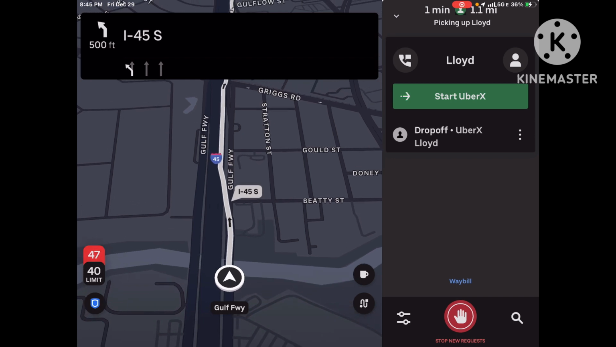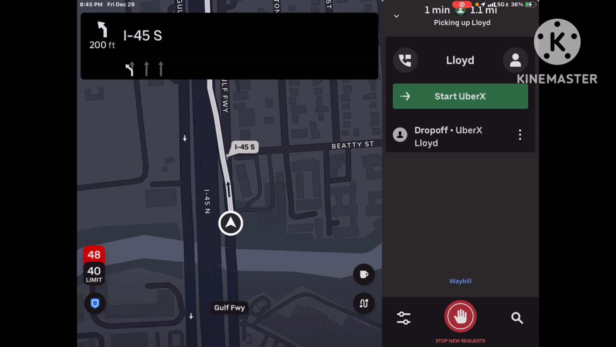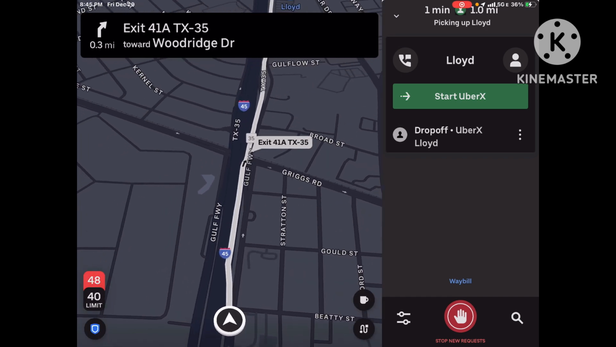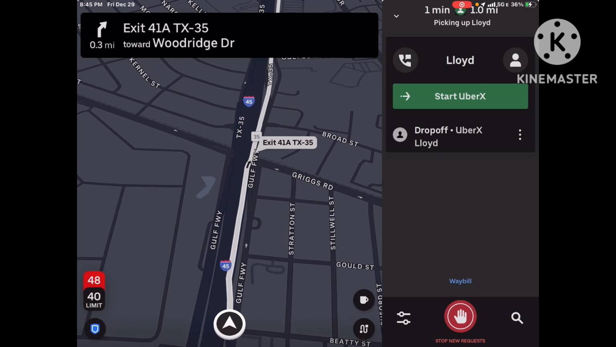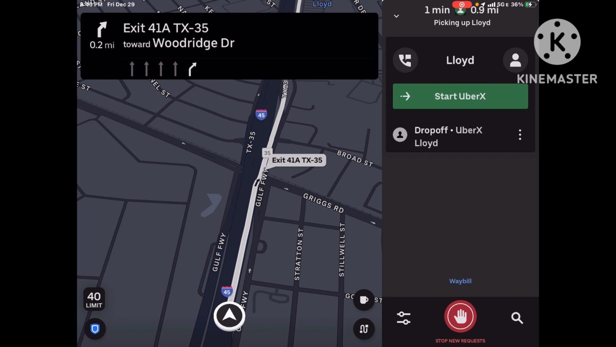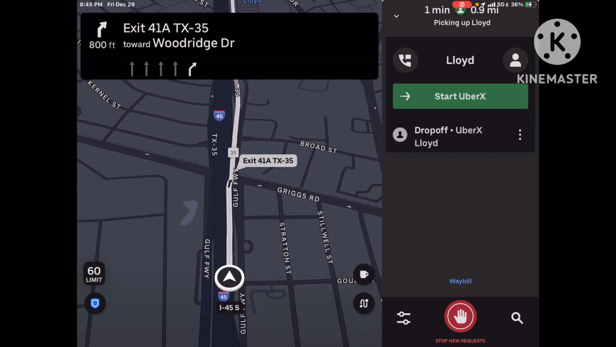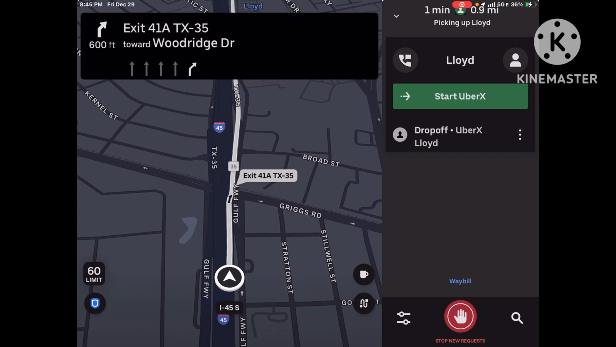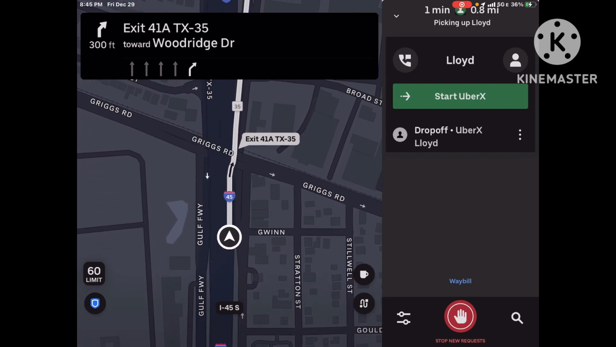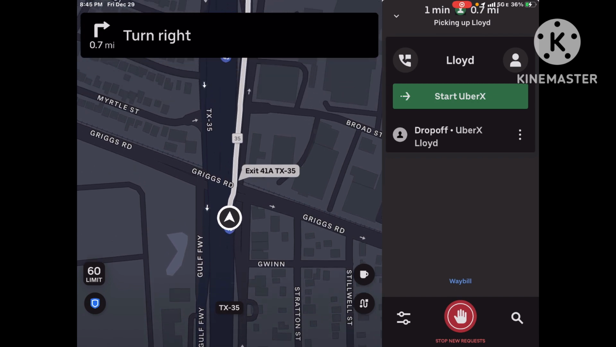all the Uber Shares that I've done, I want to say it's about 4, if not 5, and they all have been just one person going from here to there. But I'm pretty sure that's not the whole shebang about it.